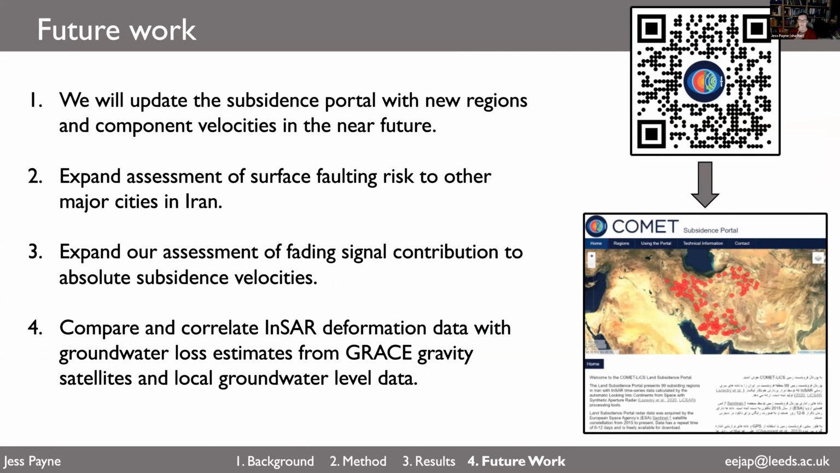In future, we hope to update the subsidence portal. So at the moment we have 99 regions on there, but in recent work we've identified 12 more, and we'll update the portal in due course with these regions. As well, we'll try to upload the 2 component velocities. We'll expand our surface faulting risk assessment to other major cities in Iran, and also expand our assessment of fading signal to absolute subsidence velocities. Finally, we'll compare and correlate InSAR deformation data with groundwater loss estimates from GRACE gravity satellites and local groundwater level data. So thank you for listening, and it would be great to hear your questions.